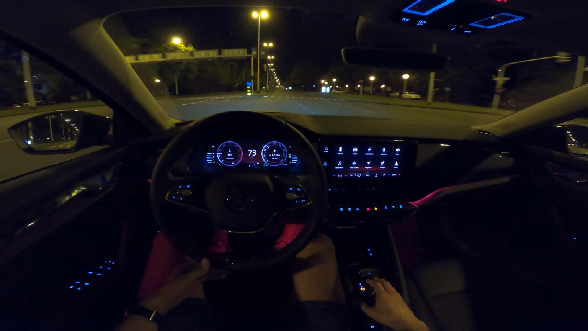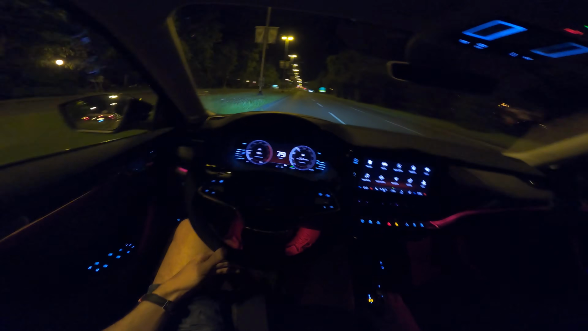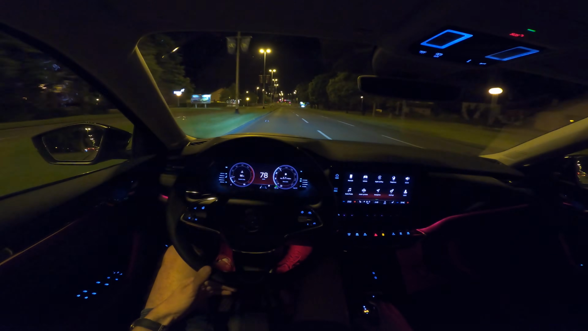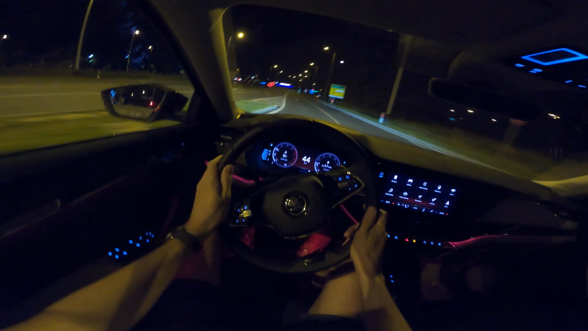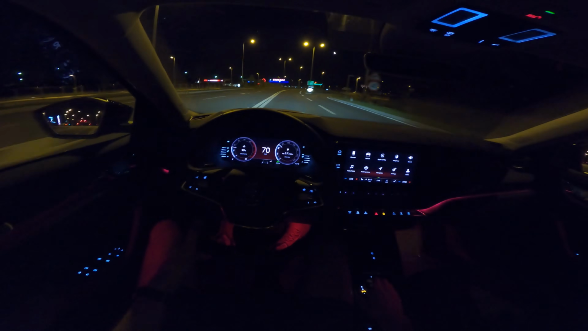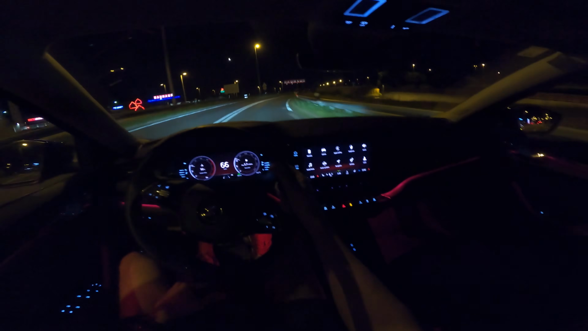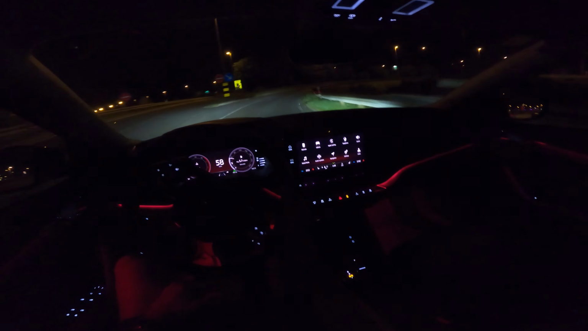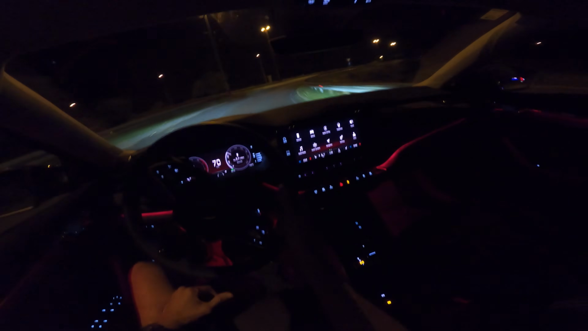So let's speed up. We're gonna come to the highway and then do a little test to 150 so you can hear the noise inside the cabin. Switching to sport just by pulling the little short lever, if we can call it that. I don't know the name for it, towards yourself. Switch to sport. So the handling is very good, confident. The back end doesn't stick out.